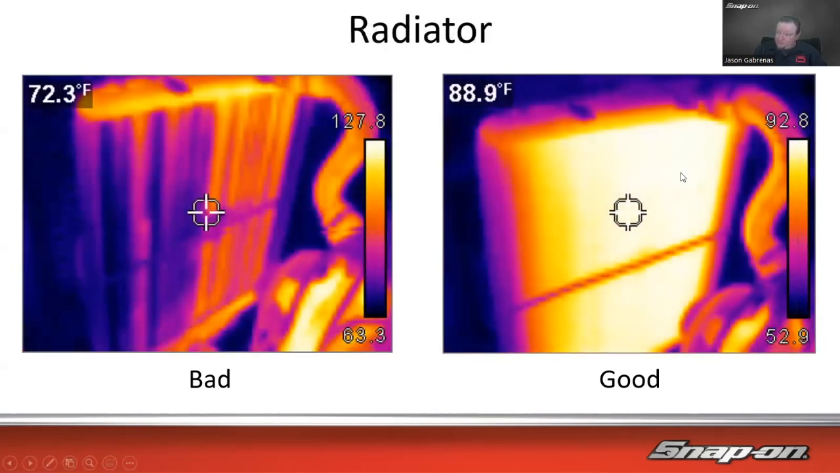Radiator. This one's working. That one's clogged because the heat's not making it through. It's about halfway through. It's not making it any further. We see it's got a top tank and a bottom tank too. So it's just not flowing through this side of the radiator at all. It's just way too cold. We got no coolant flowing through there. So we can see that.